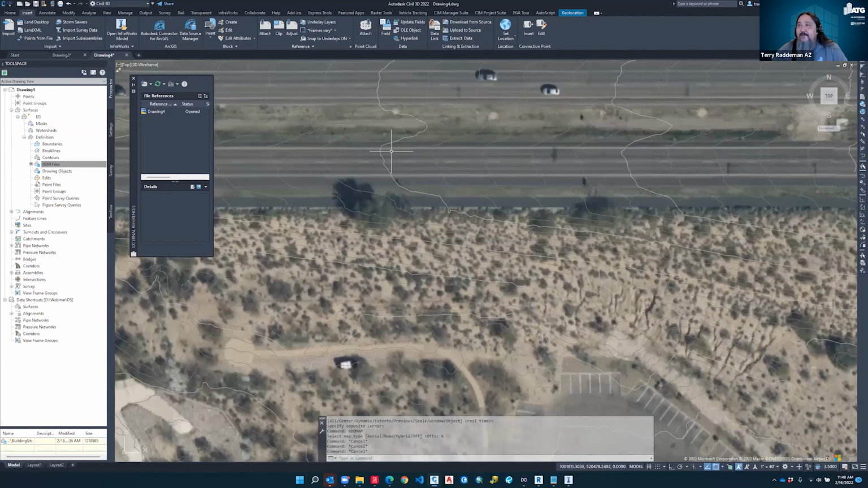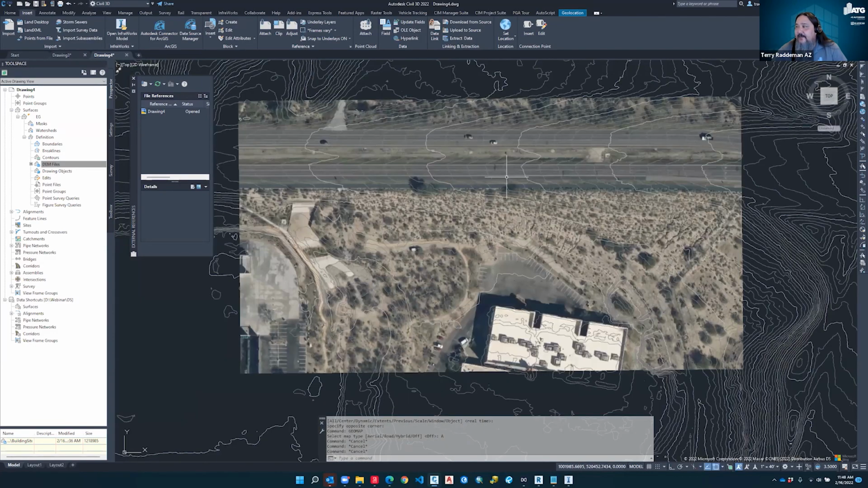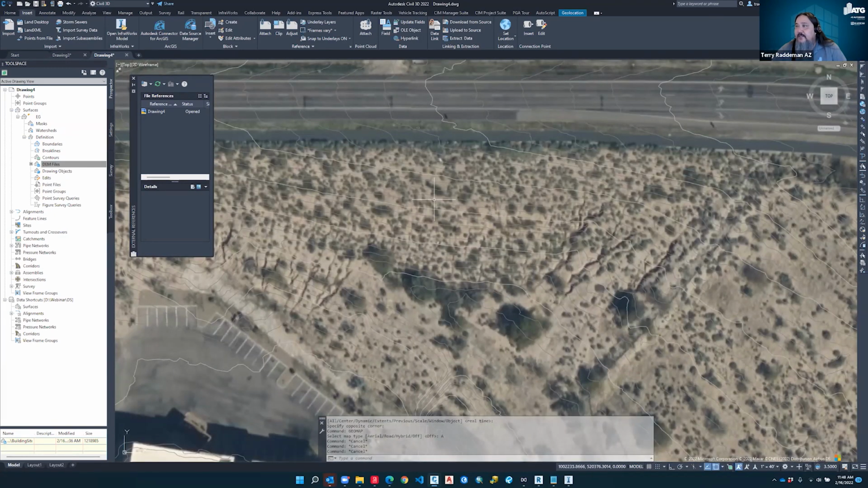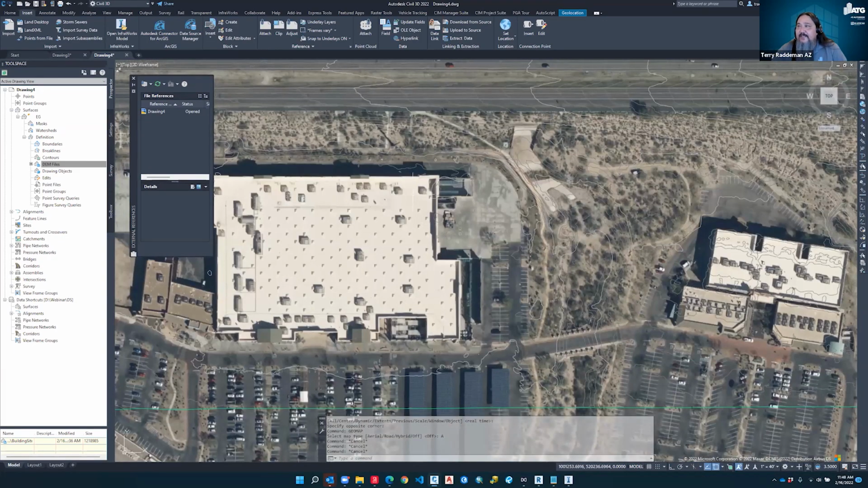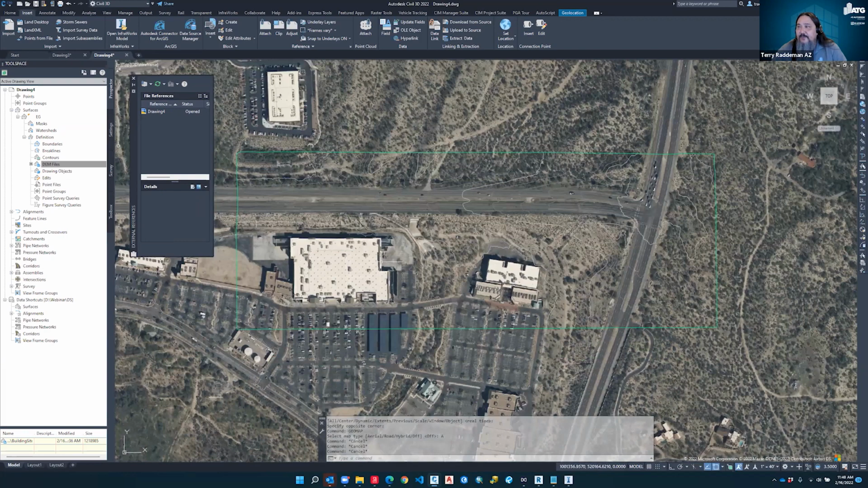Here's our LiDAR data. We can see our slopes in our road. We can see the road is following our contours. We have a pretty good slope down here. There's a little valley in here as well. And then we have our buildings. We have this building here, but it did not build the surface, our ground surface, to go over this building. So that filter really helped us on that.